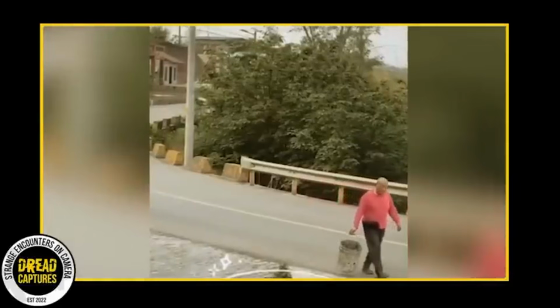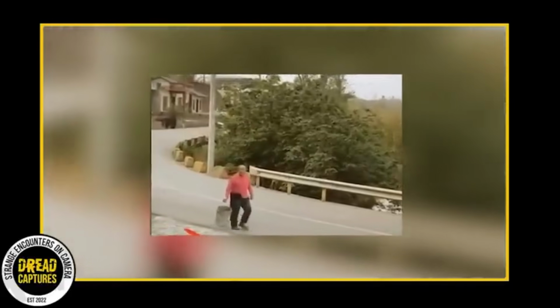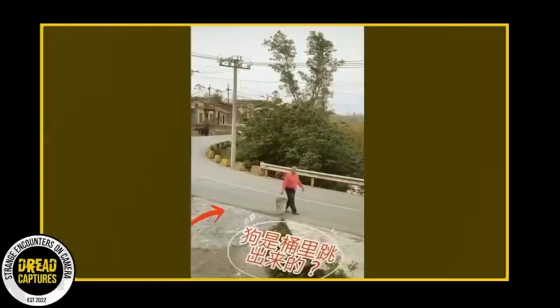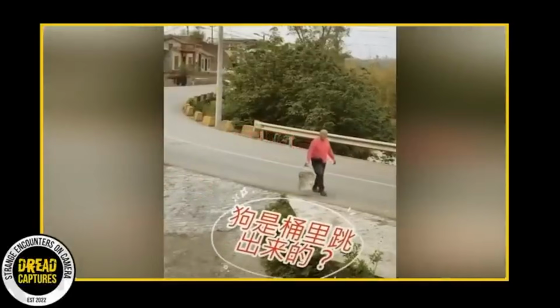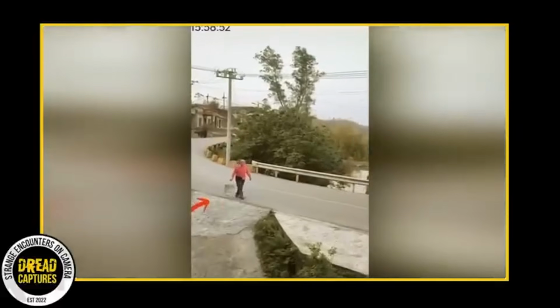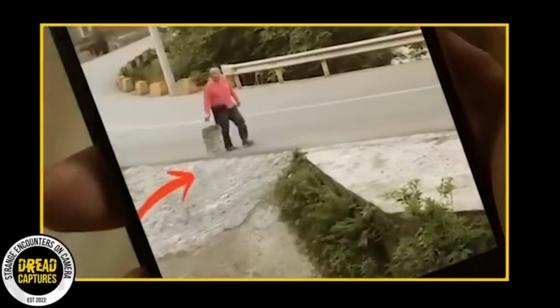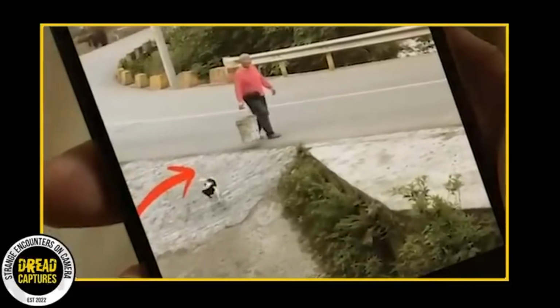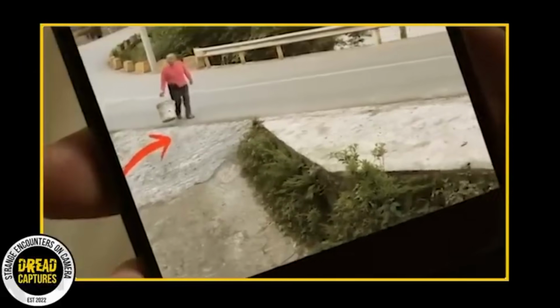Recently, a truly puzzling video was posted on Instagram that has left many scratching their heads. In this clip, there's an elderly man strolling by himself, holding what looks to be a bucket or pail. As he continues on his path, suddenly out of nowhere, a dog appears right behind him. The interesting thing is, the dog didn't dart out from across the street, nor was it walking beside the man from the beginning. The man does catch a quick glimpse of the dog when he notices it dashing by, but he just keeps on walking, seemingly unaware of the mysterious way the dog just appeared out of thin air.